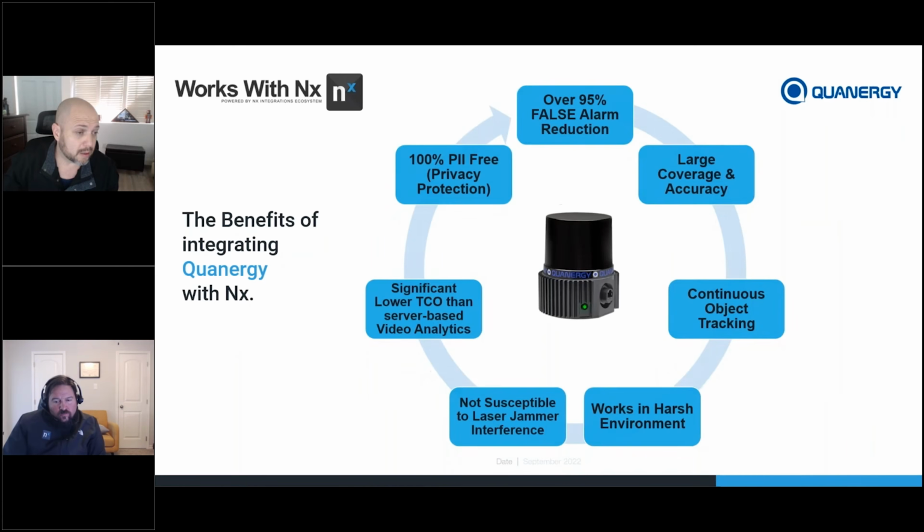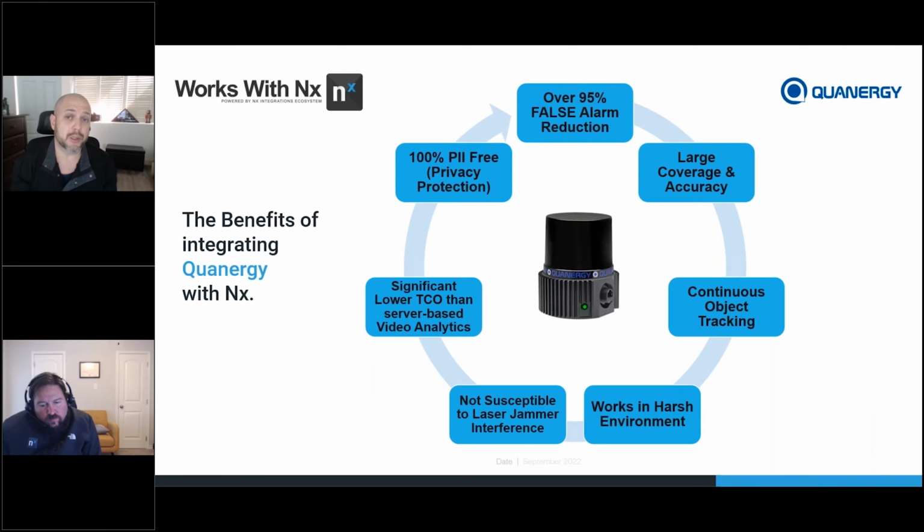The benefits of integrating Quanergy with NX came from one of our clients that tested our solution extensively. They got over a 95% drop in false alarms, a large coverage area, and accuracy, bar none, that trumps a lot of other technologies out there. Continuous object tracking, which you're going to see here in a second, is really difficult to do with other IoT sensors, but we do it very well. We track that full chain of custody, cradle to grave. It works great in various types of harsh environments, as you can see in some of the demos I'm going to show you.